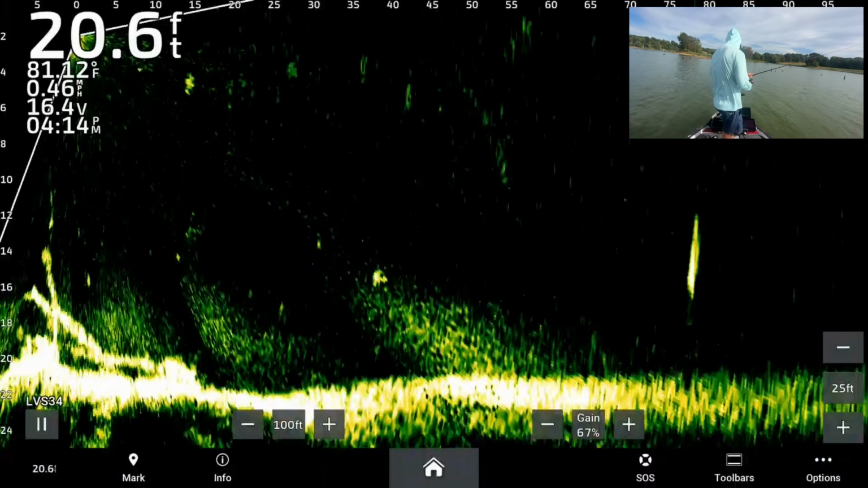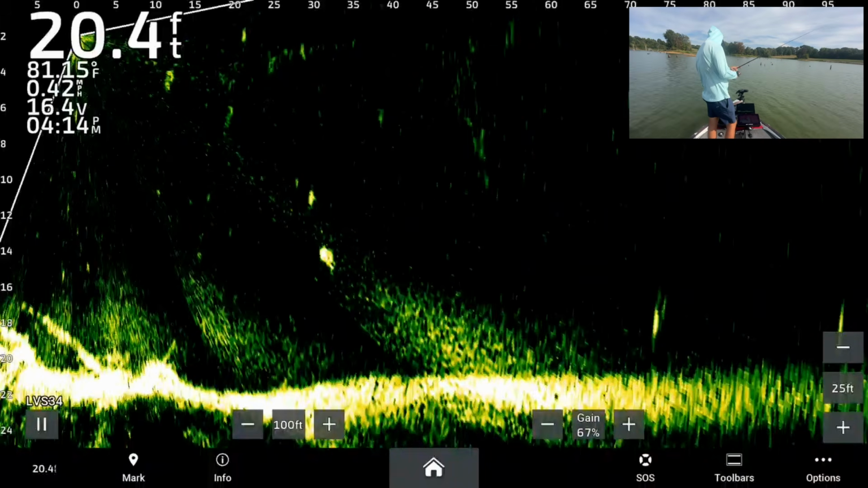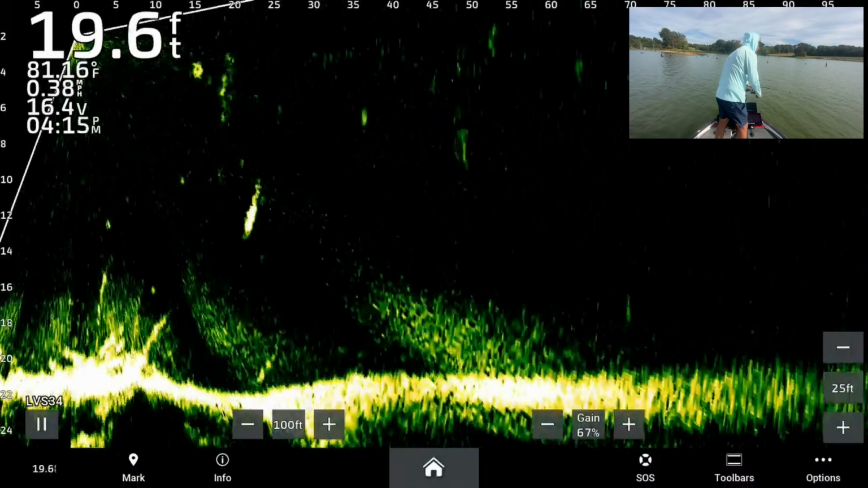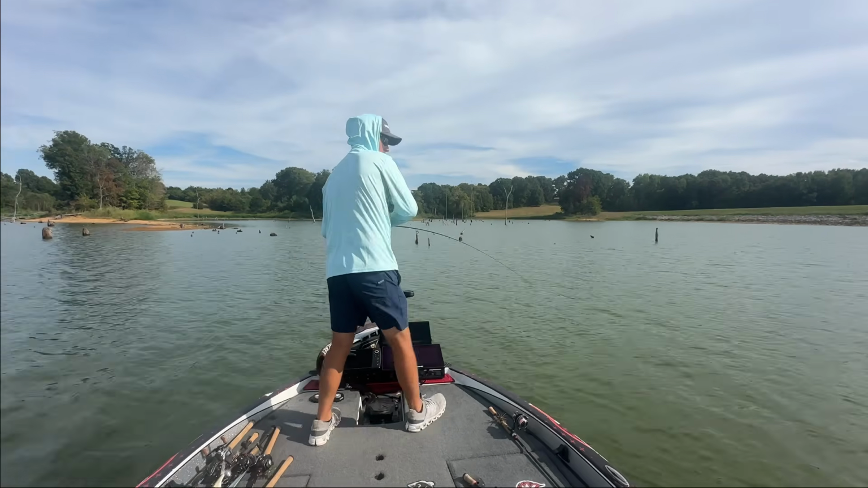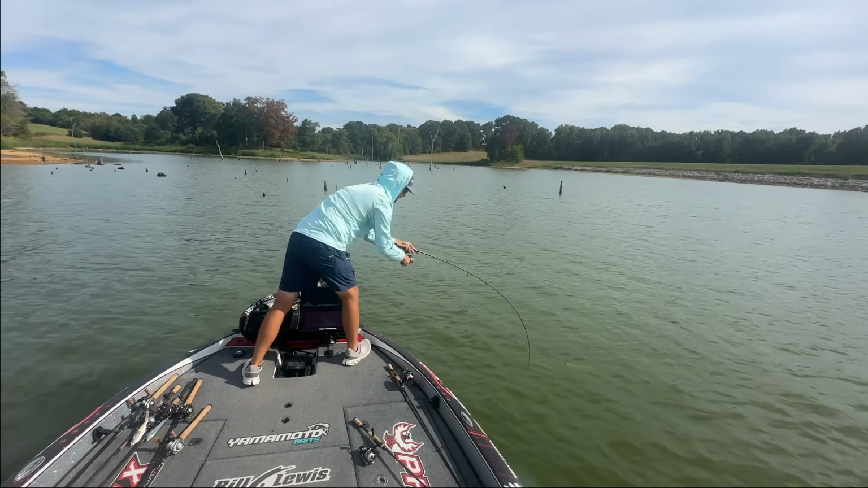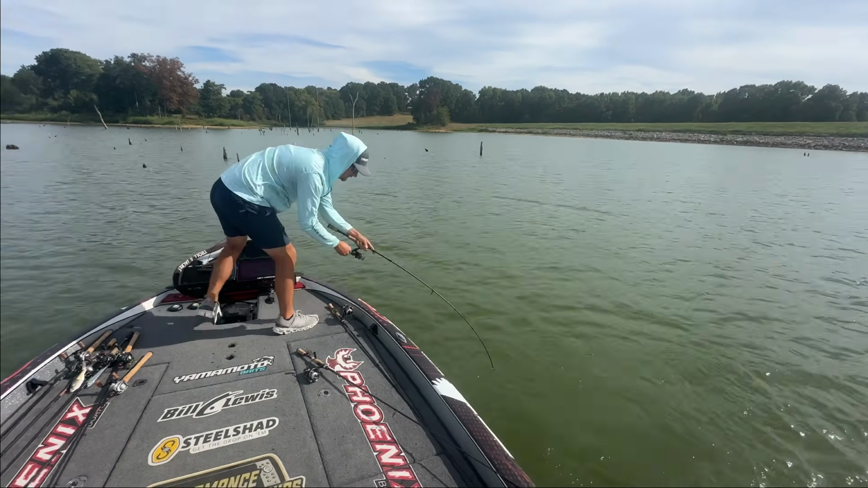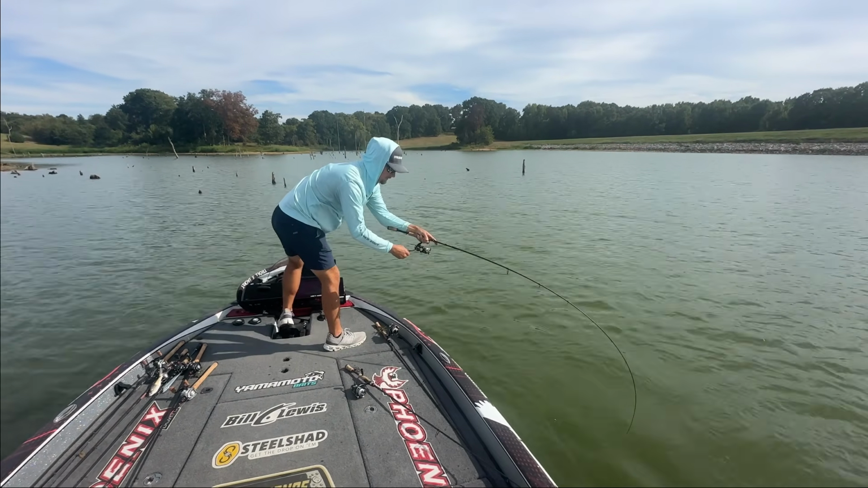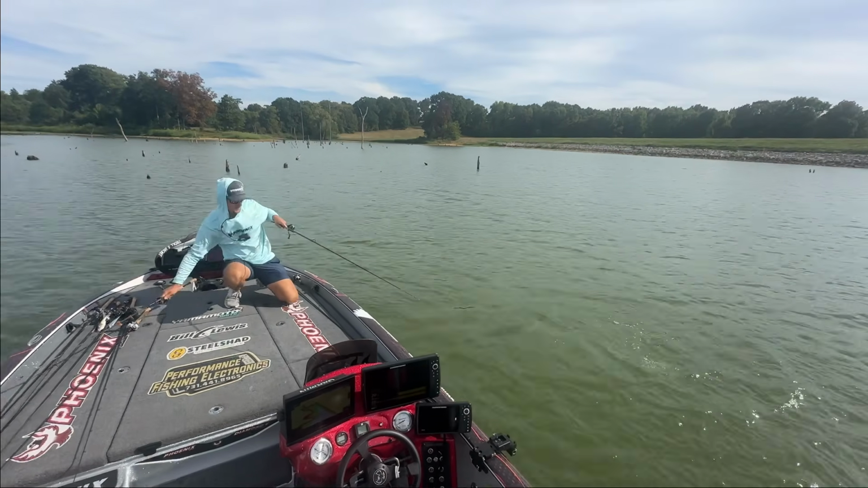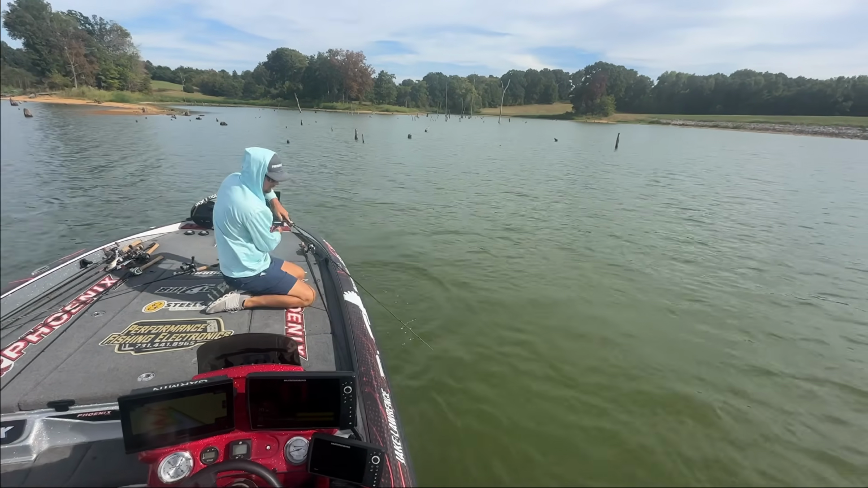A big one. Monstrosity. She's coming close to the boat. She's gonna have to eat it quick. She's got potential. Oh. Yep. Uh-oh, she's coming up. Oh gosh. Yep, this is what we were after. Now let's just see if we can keep her on. Come here, big girl. Oh, she's not hooked good.